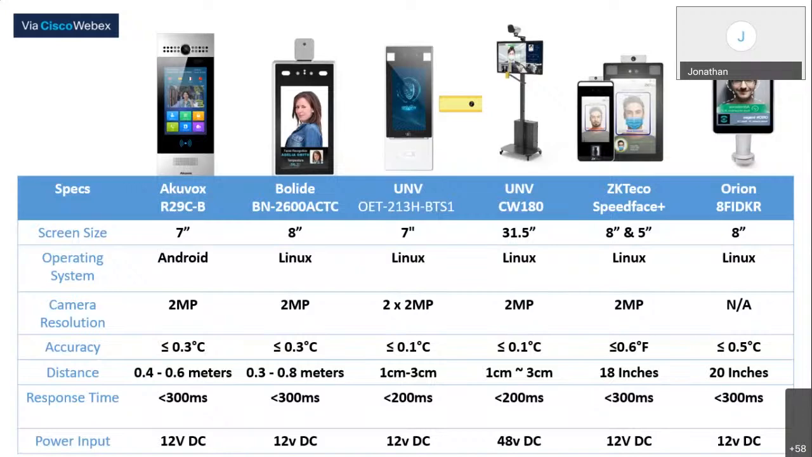I'm assuming these units are waterproof? Yes. They're all IP rated, splash-proof, except for the small ZK Access. And of course, the UniView and Orion, those are all for indoor use. But the AccuBox and the UNV access control are all outdoor weatherproof.